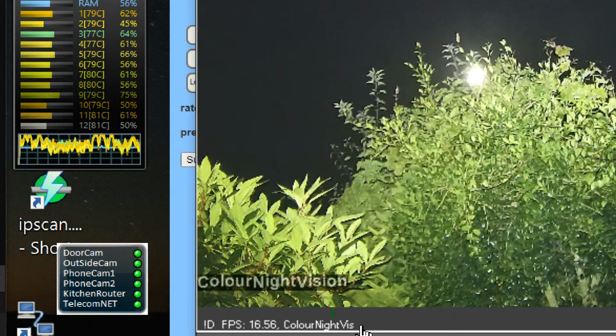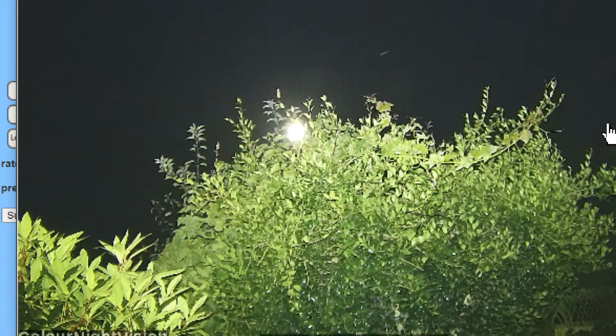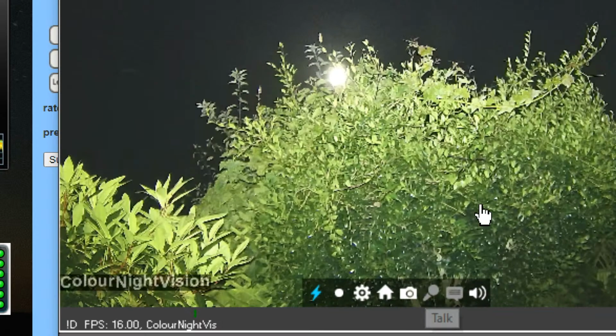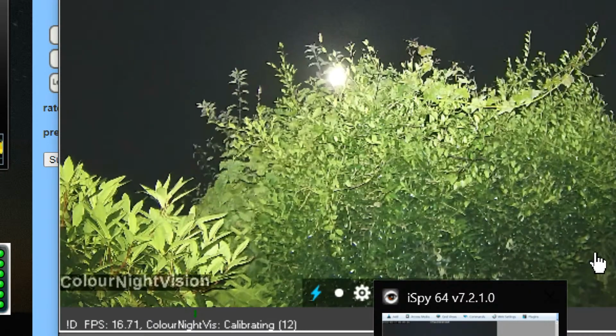Don't think it had anything. Has it travelled the bush? Is it still moving? Nice and green, isn't it? Next door neighbours will be complaining. That tree was lit up all night. Calibrating 12, 11. See what that's going to do.